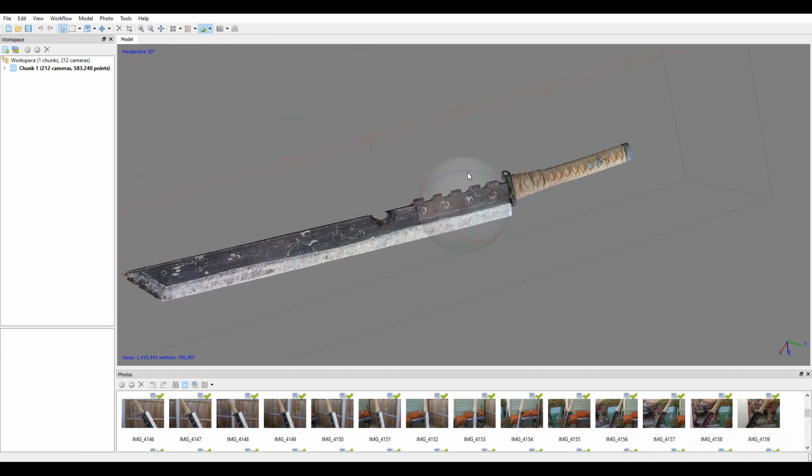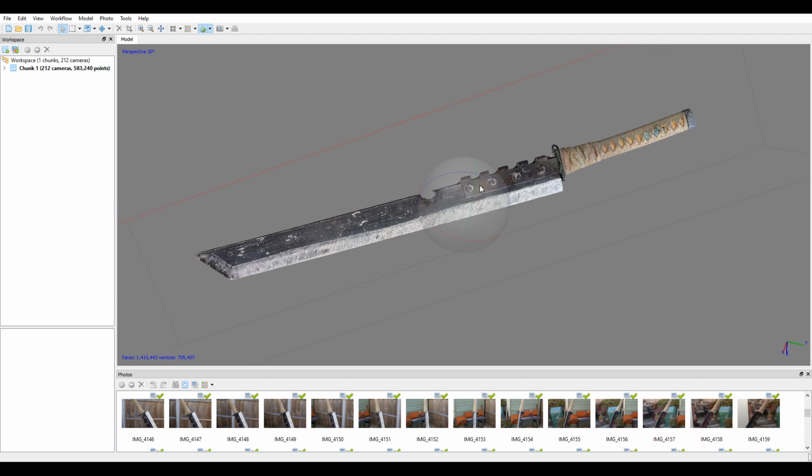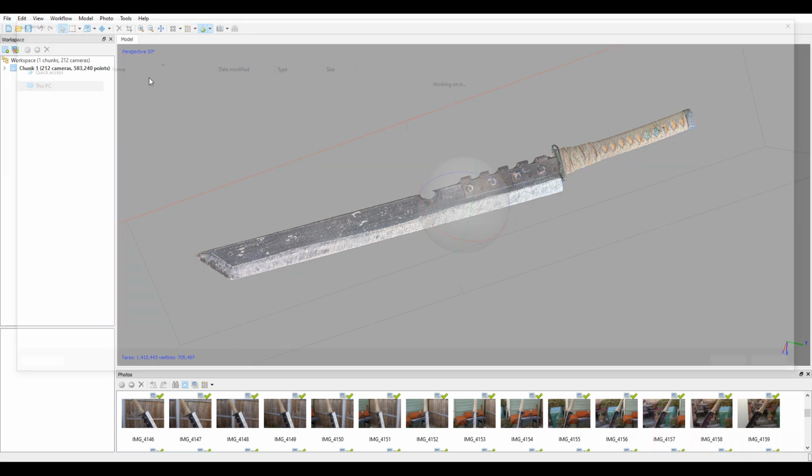So we're pretty much finished with this now. All we need to do now is export it and export the textures. Then we'll bring it into Maya. Then we'll completely remodel this and we'll bring in the textures and we'll see what it looks like when we render it. So I'm just going to go File, Export, and Export Model.